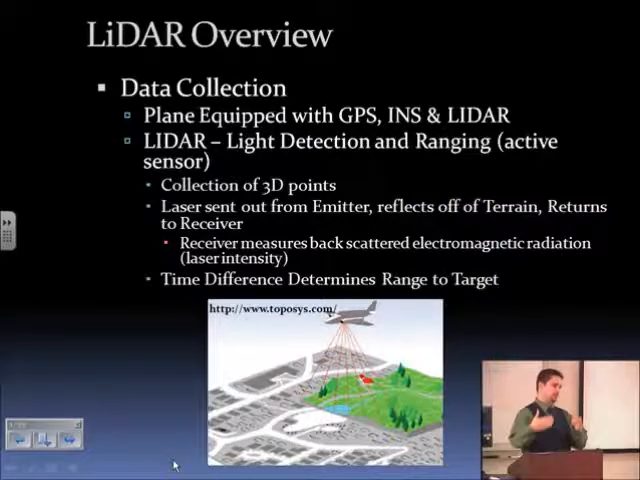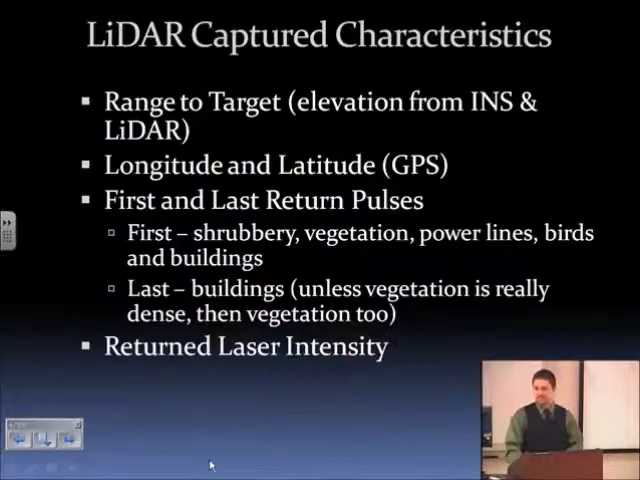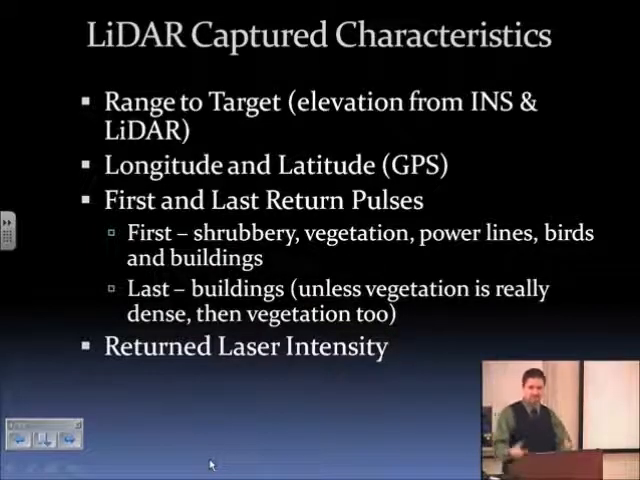Some people say, well, keep it irregular, and then you won't lose any of the data. Other people will interpolate it to exploit the power of conventional image processing techniques. But the LiDAR sensor creates a collection of irregularly distributed three-dimensional points describing the given scene. I talked about how we get the longitude and latitude from the GPS, and then the range to the target from the INS and the LiDAR sensor, INS being the inertial navigation system.